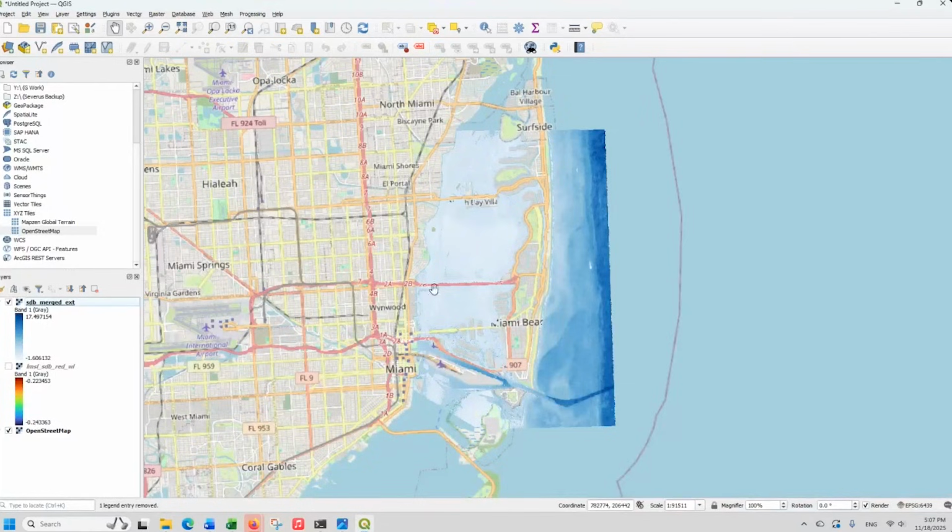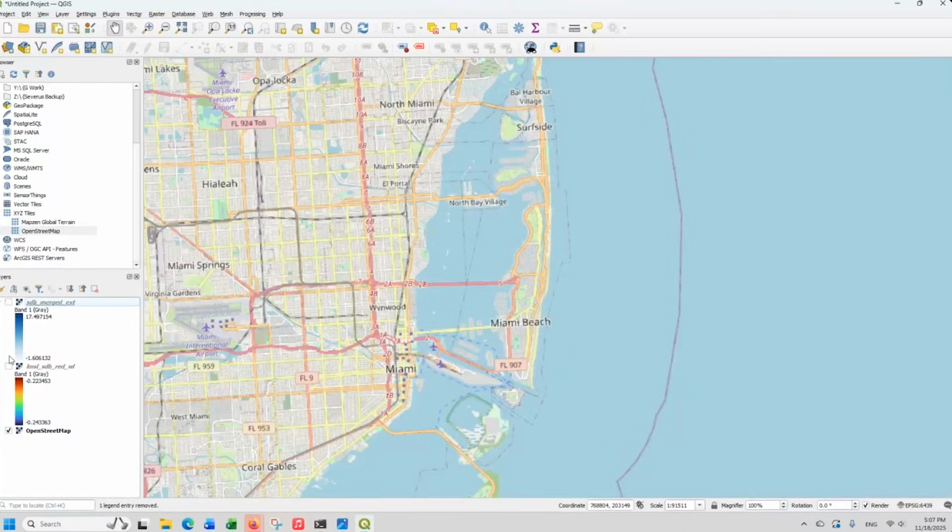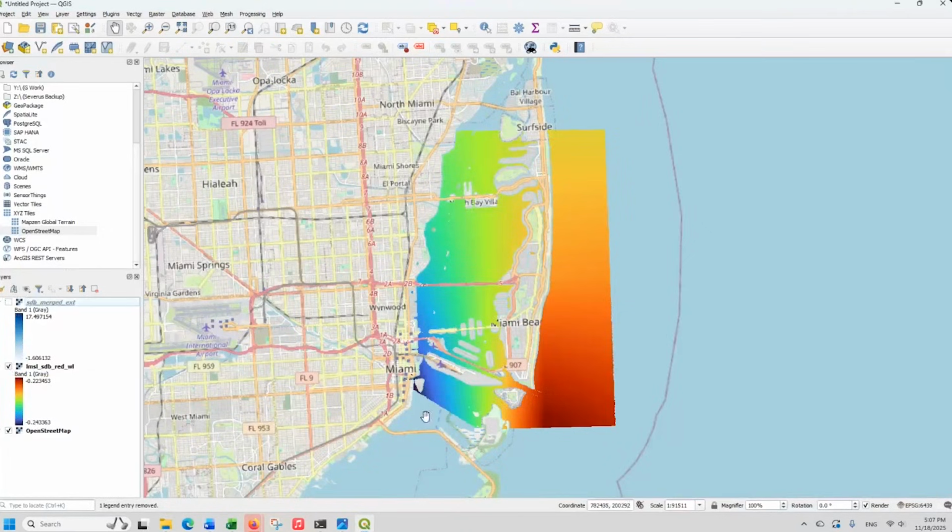So this is the SDB merged. This indicates deeper water here. And then the tide module, local mean sea level adjusted, that is the product for the Miami area.